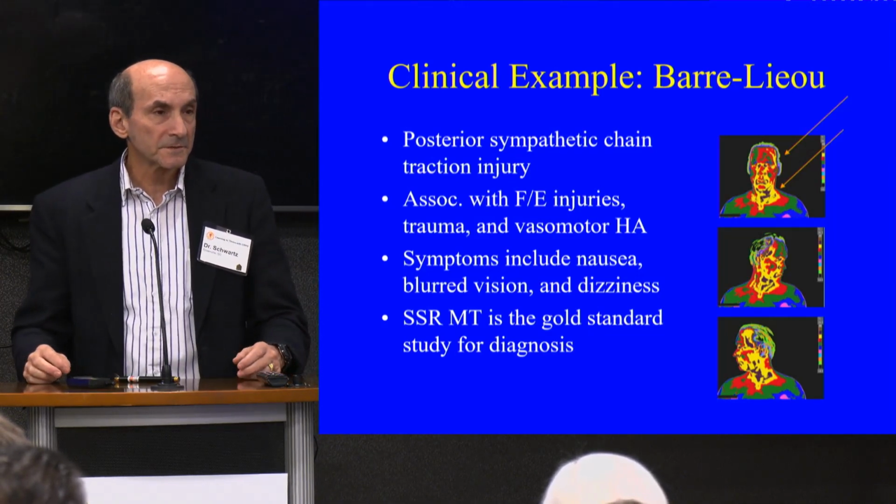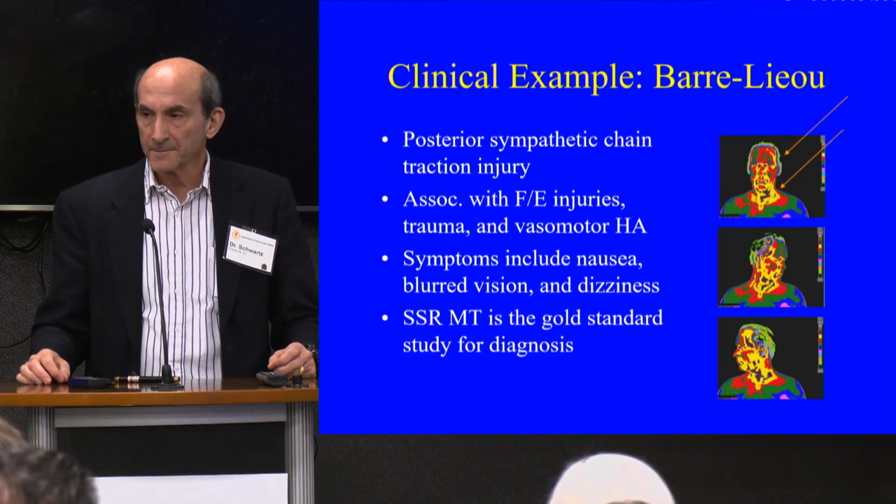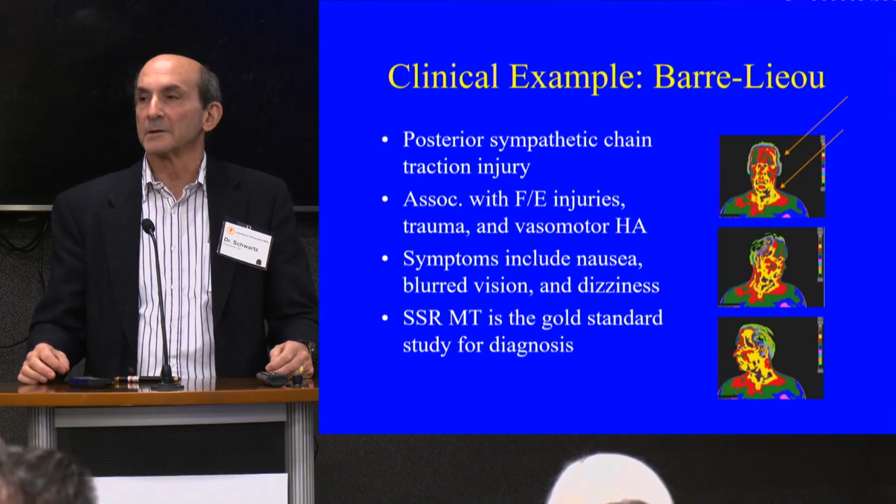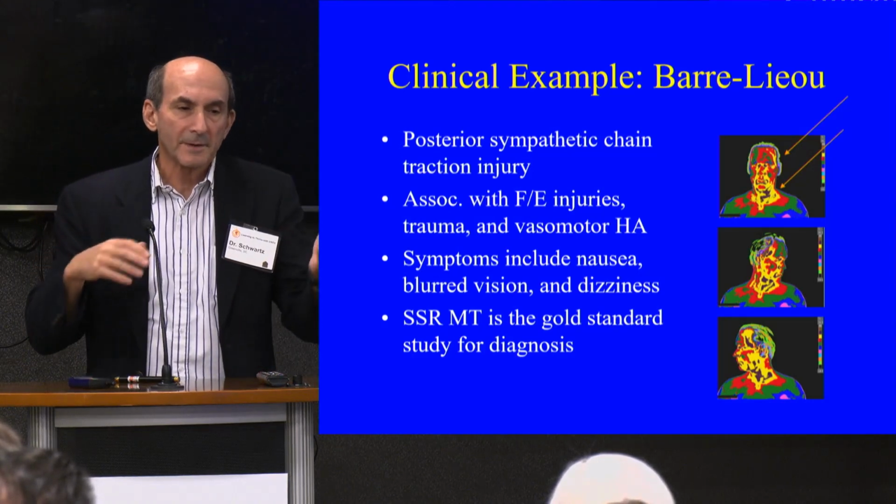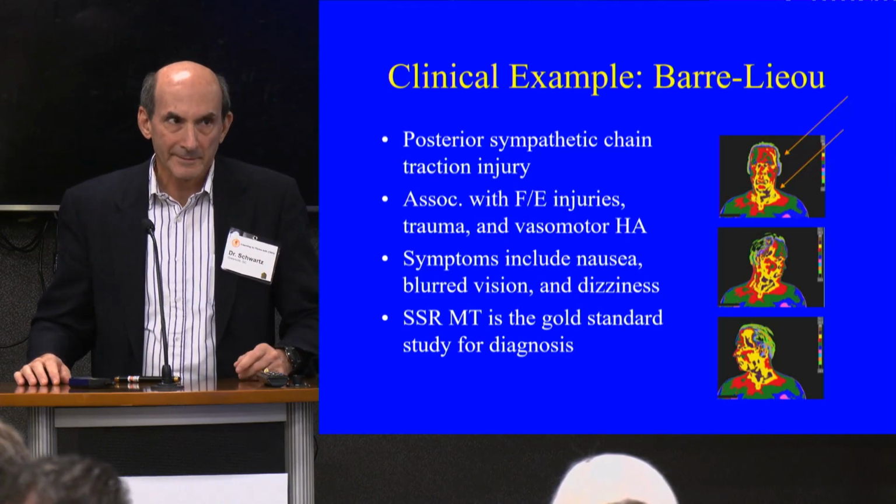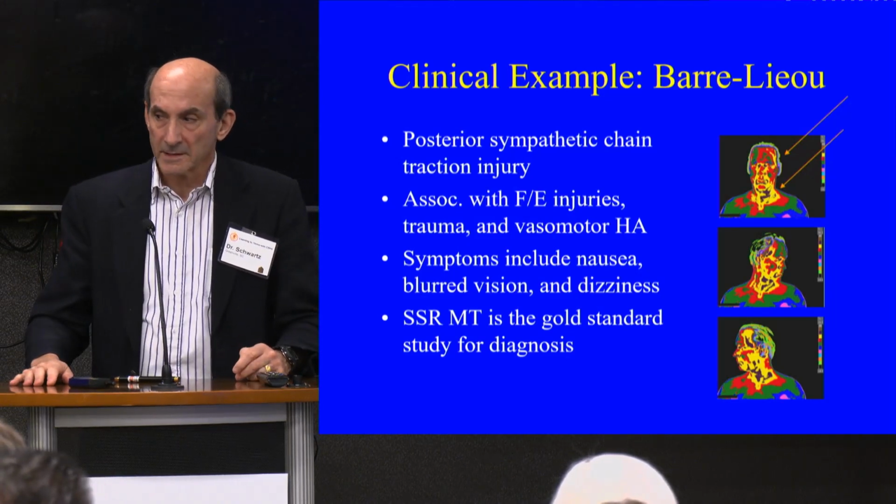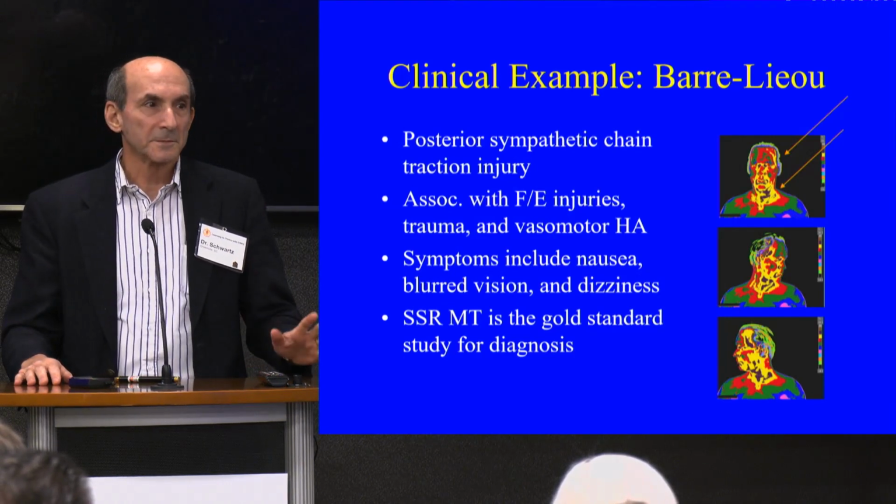In the posterior cervical sympathetic syndrome of Barré-Liéou, it's usually some kind of traction injury, some kind of back and forth injury where that chain gets tugged. And that's the person that maybe is in a mild accident. Everyone else thinks it's mild, and he goes, yeah, well, I've got a ringing in my ears now, or I get nauseated, and my eyes don't accommodate like they used to. And okay, this one's not going to be so easy.